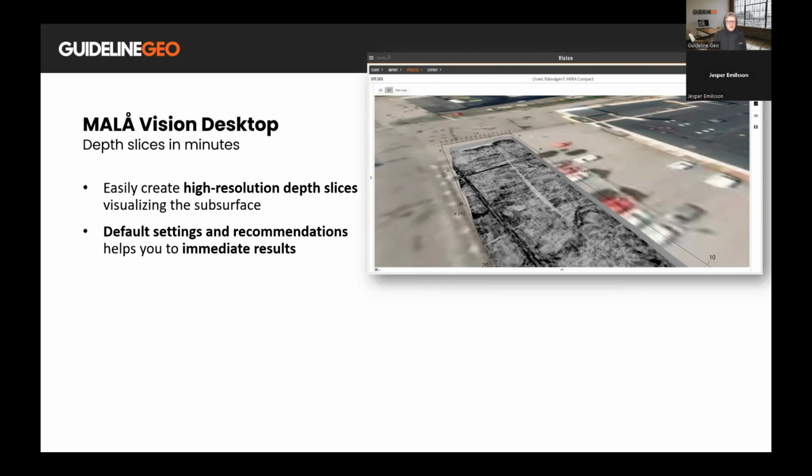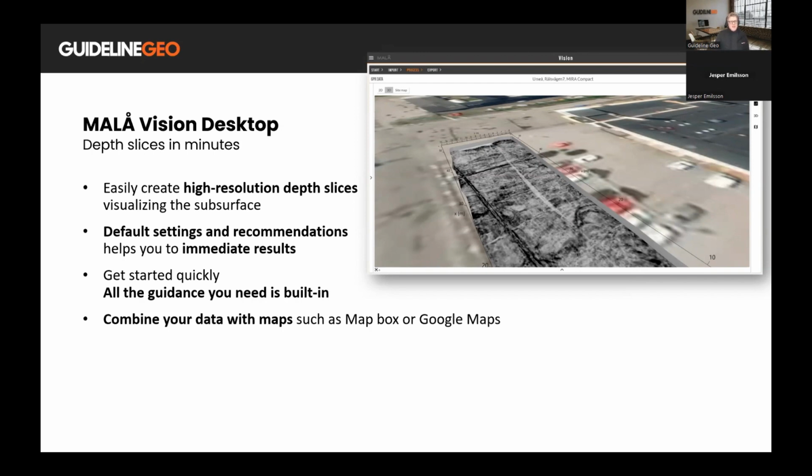But we will see some of that in the movie later on. And all of this, of course, is to get you started quickly. Guidance built in, you get intuitive pop-up windows with suggestions on how to work with your data. And you can